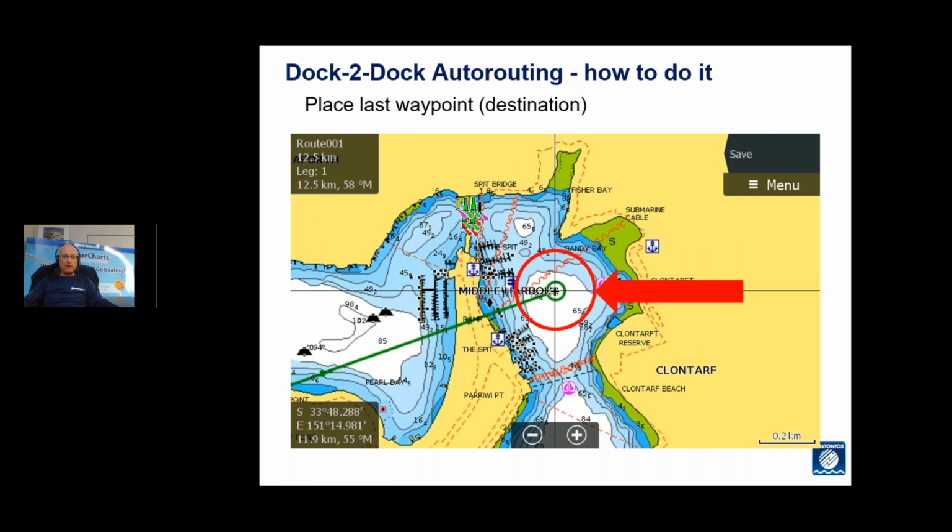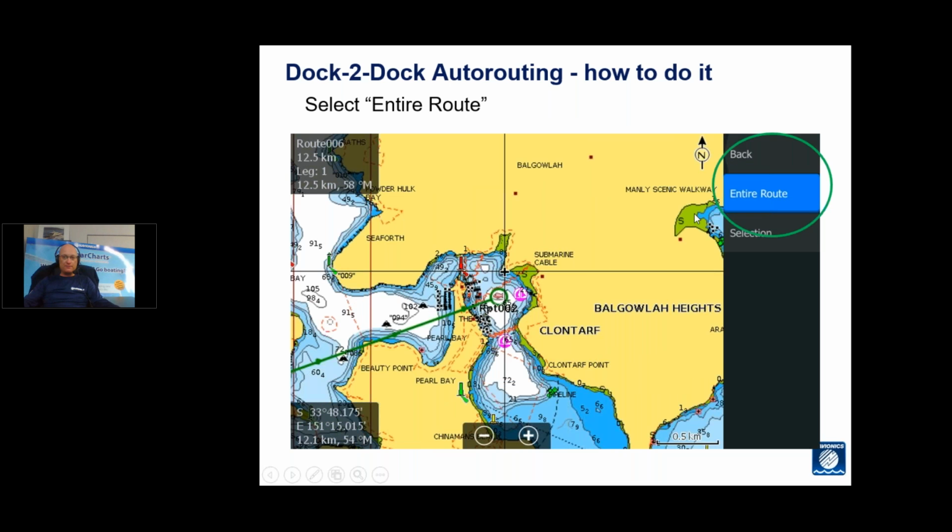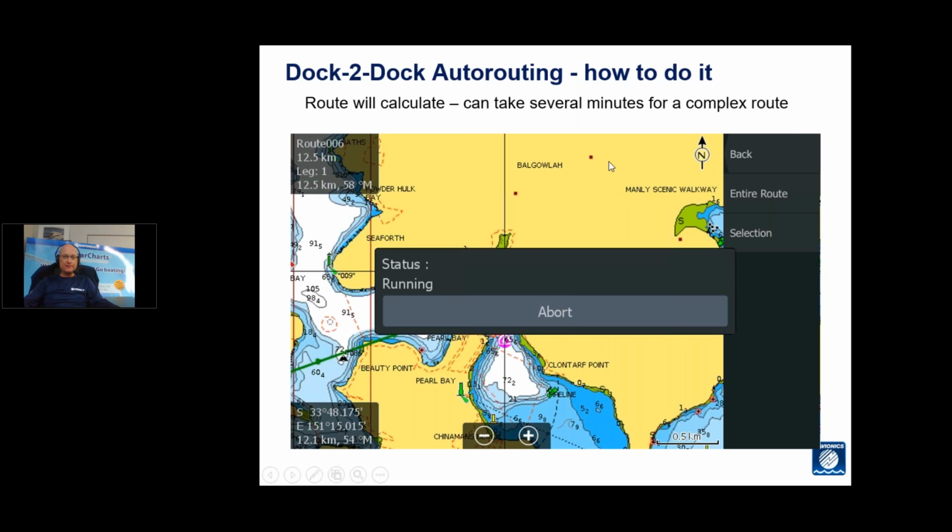The second waypoint, or last waypoint, same thing, you just go to your destination, press and hold the screen again to create the end point. From there, the next menu is just selecting the entire route, and what this will then do is calculate that route. With the route calculation, it can take up to a couple of minutes. It depends on the complexity of the route.